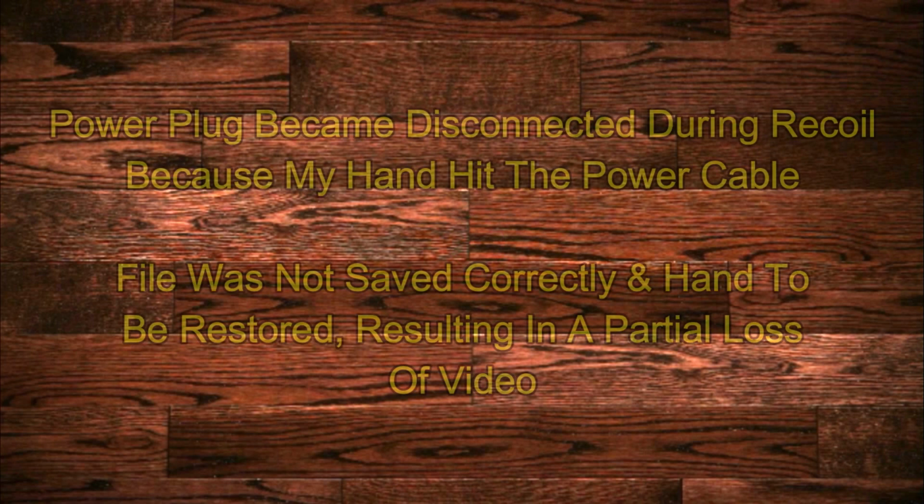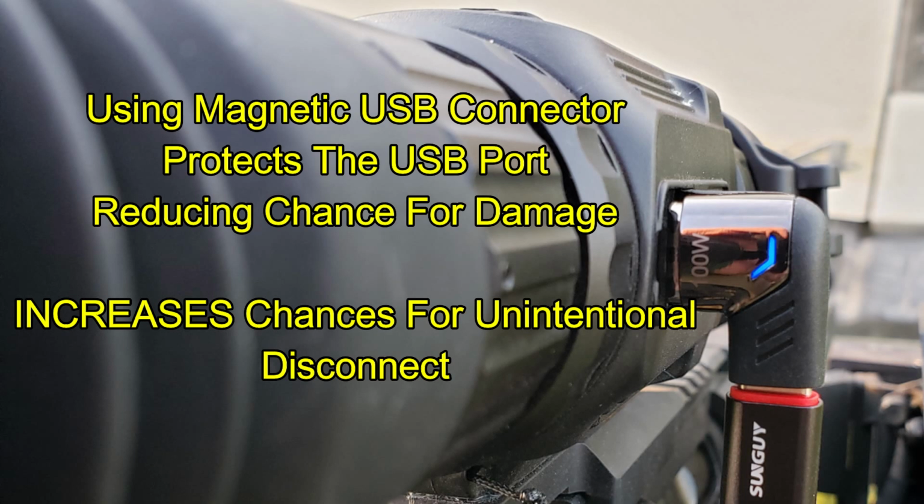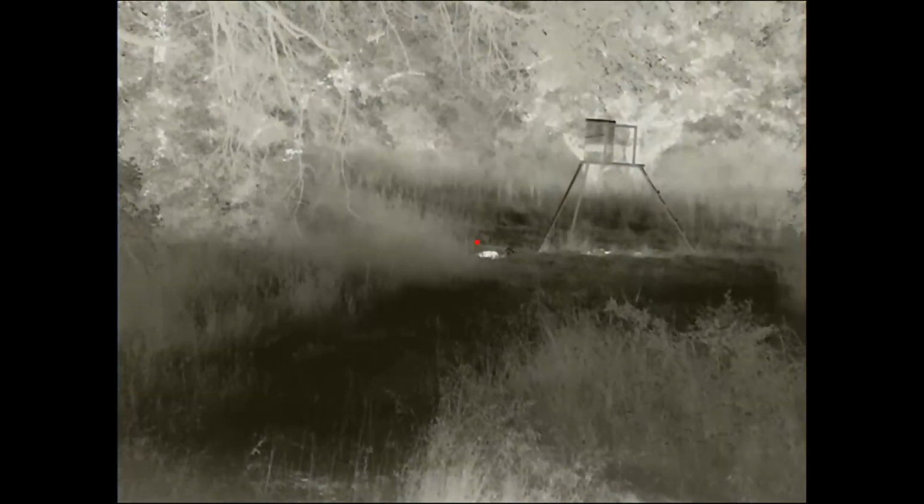As it turns out, the video becomes corrupted because when I took the shot, my hand hit the cable during recoil. The connection became disconnected and I lost power to the unit. It corrupted the file. I had to recover the file using a file recovery program. So while basically a magnetic connector protects your port, you have to protect the cable, lest you run the risk of having it come disconnected during recoil or other circumstances.